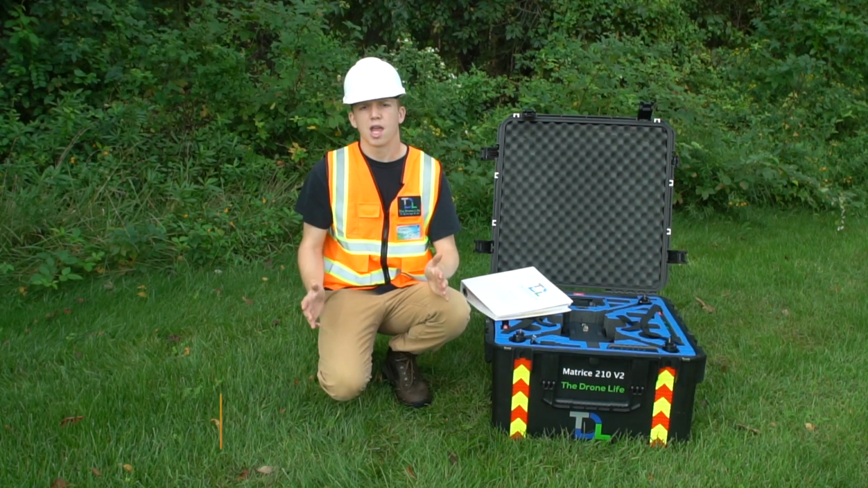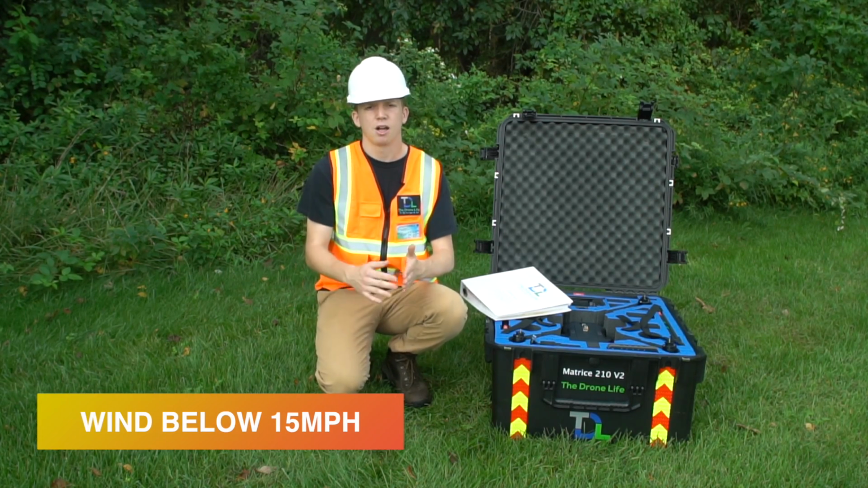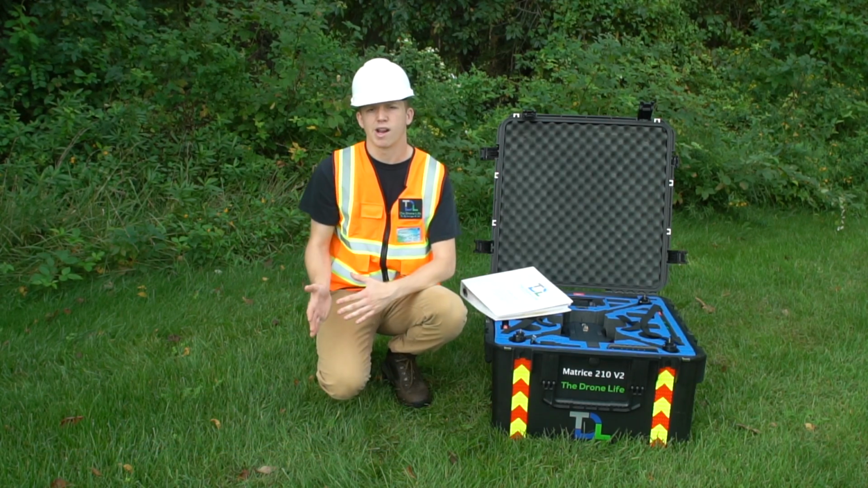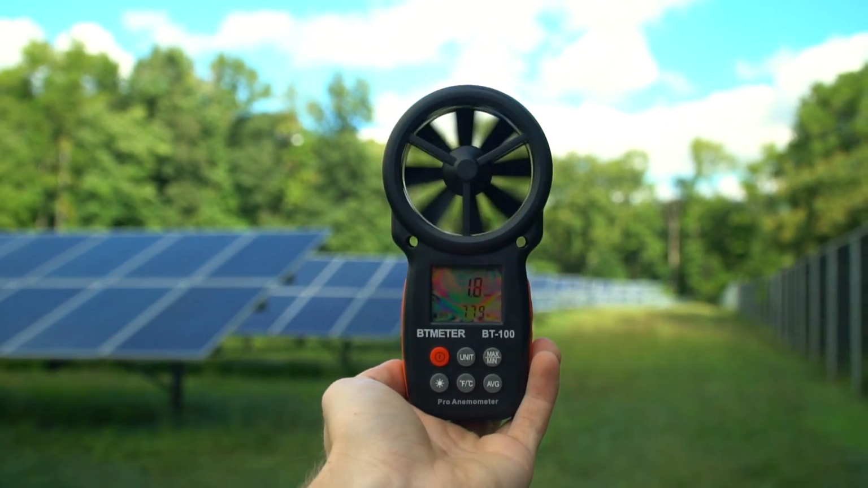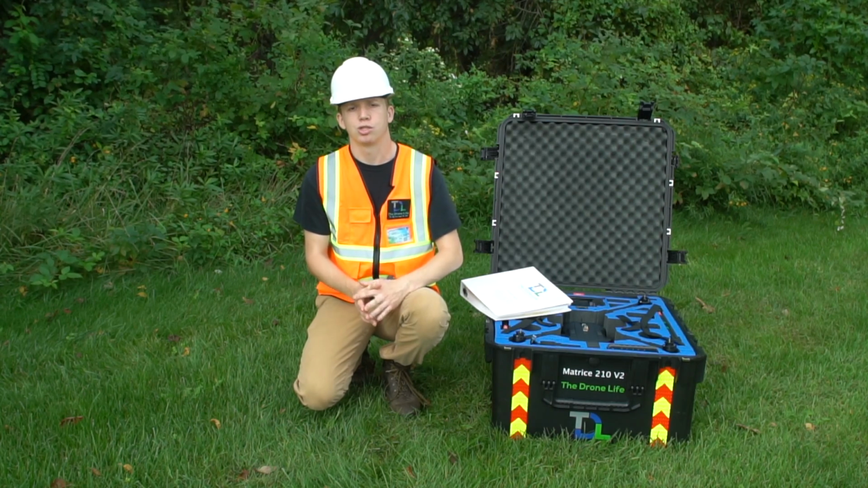Also wind, so you can't be doing the inspection with wind over 15 miles per hour, because once it goes over the panels, it makes a cooling effect and it can make the irradiance drop below 600 watts. I personally use a handheld device called an anemometer. It tells us the wind speed right there in real time, which is super neat.